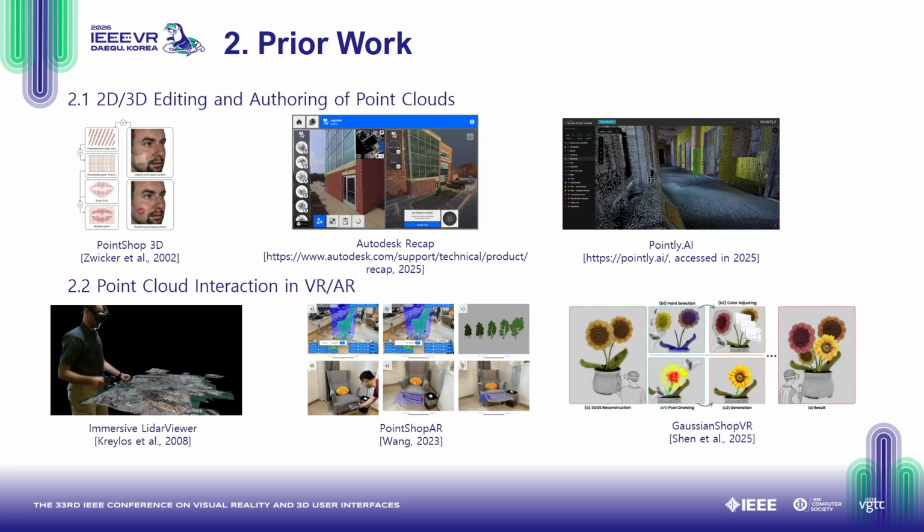To address these research questions, we revisited the prior work in three aspects. First, 2D and 3D editing authoring tools. In 2002, PointShop 3D presented a system for interactive shape and appearance editing of 3D point sampled geometry. After that, a series of 2D and 3D desktop-based editing tools like RealityCapture and Pointly AI emerged. But the steep learning curve and heavy occlusion in the point clouds often make point cloud editing a time-consuming and labor-intensive process.